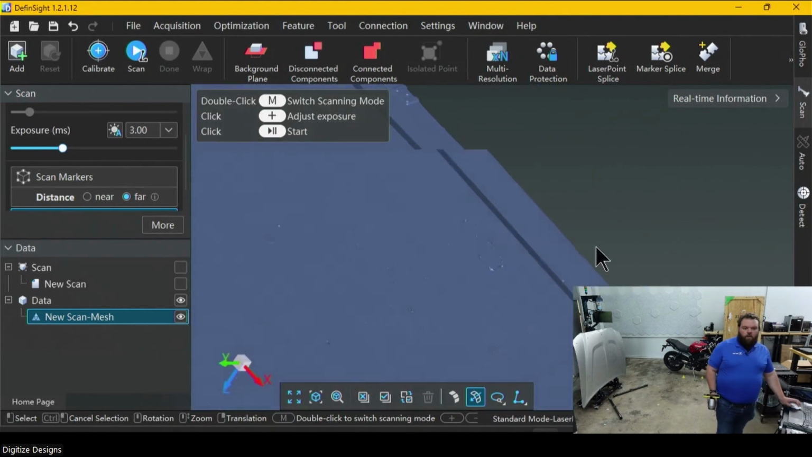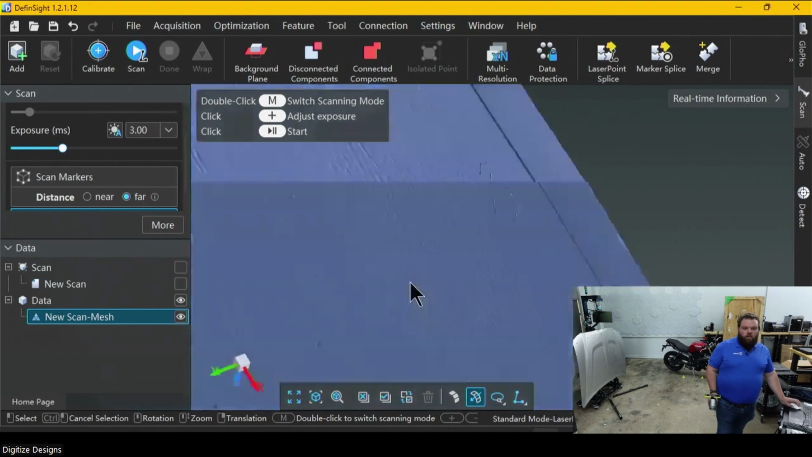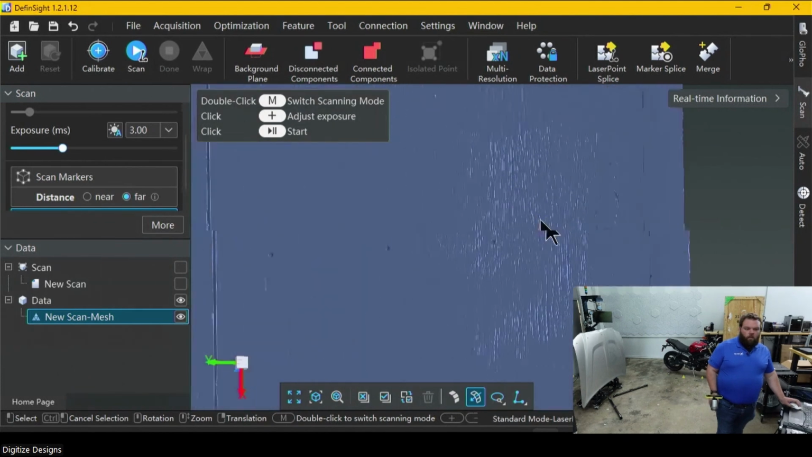Yeah, there's that mesh, and it even meshed with those two resolutions in there, so you can pretty clearly see how that works. There we go.